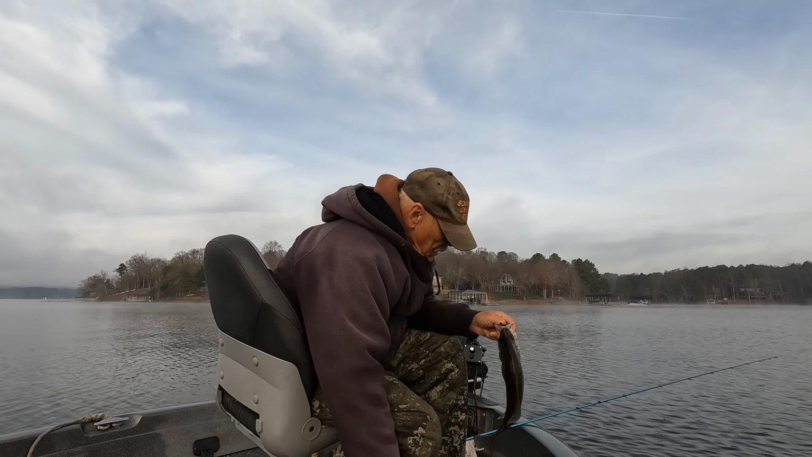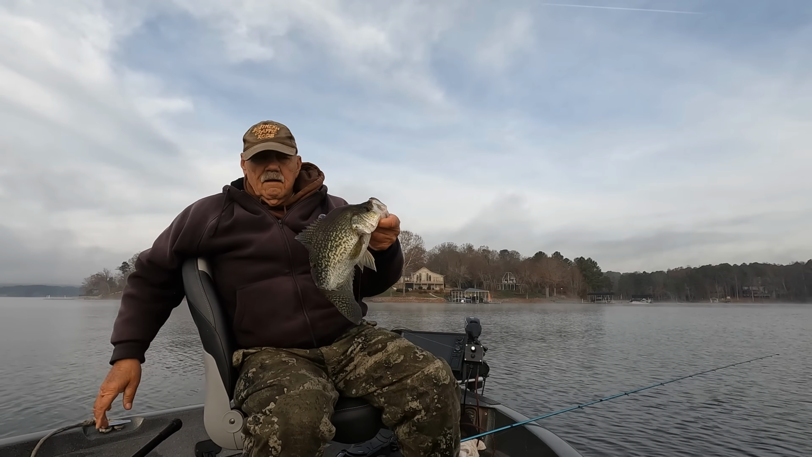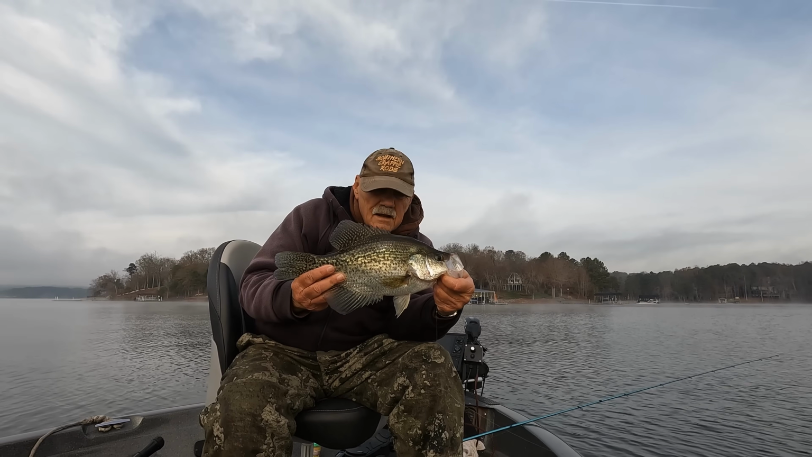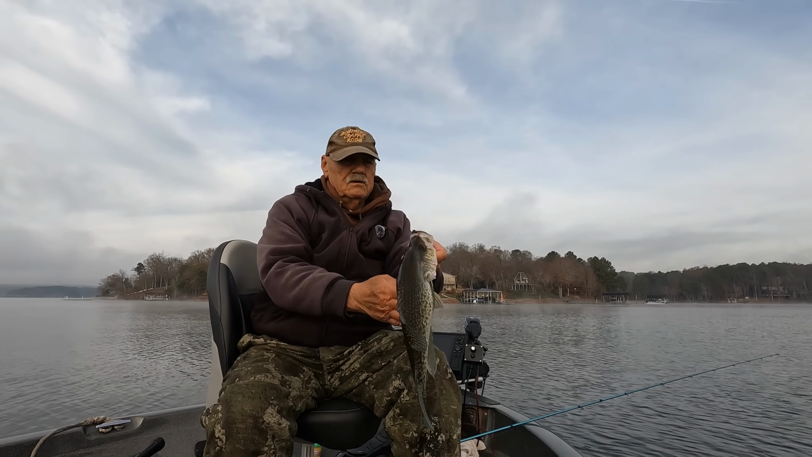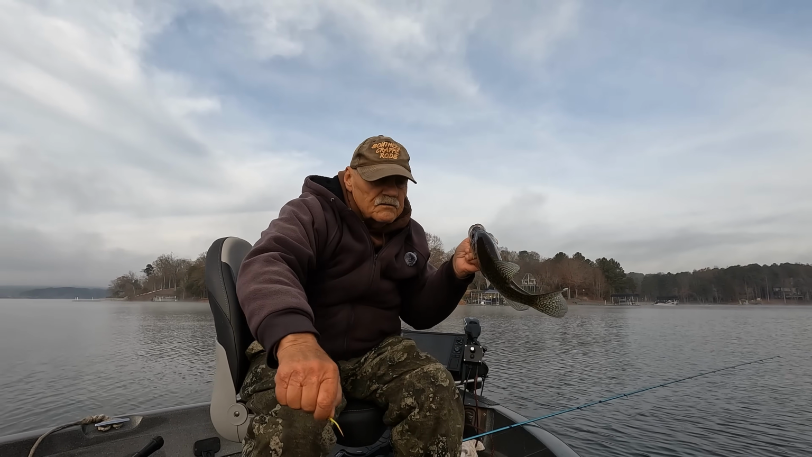He is a toad. What do you think? 2 pounds? Hey, boy, look at that pretty color on him. He ain't 2. Y'all hold on just another minute. There's my sunfish.